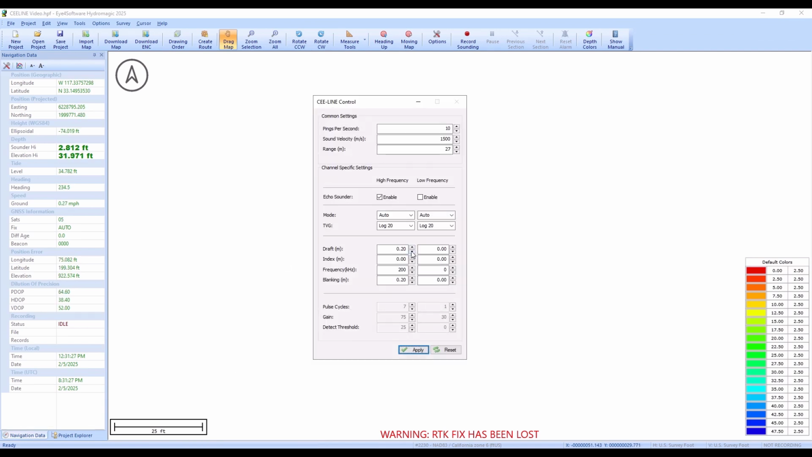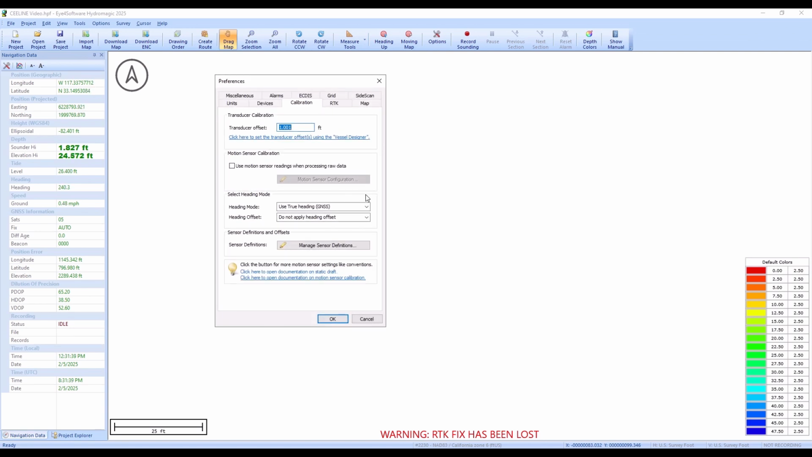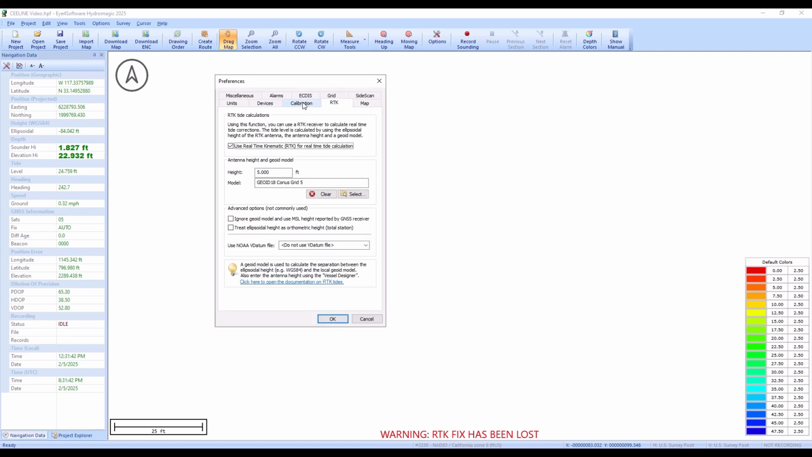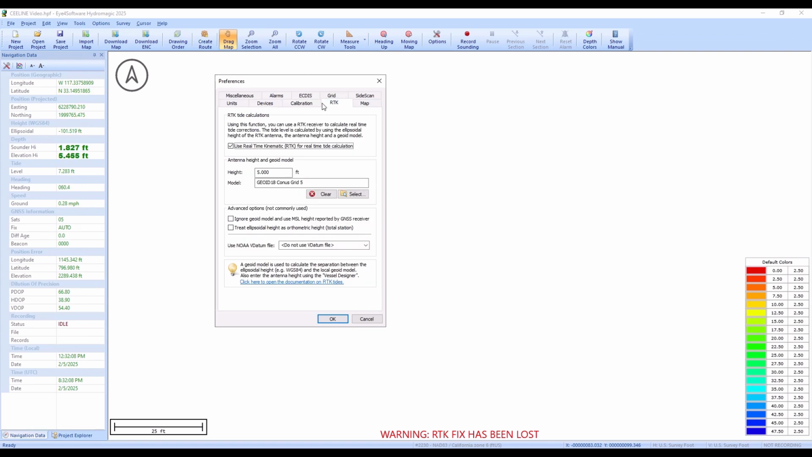So what you want to do is remove that draft from the CEE-LINE itself, and so everything is now being managed just in Hydromagic. Now you might think, well, this is a little bit of a simpler way of doing it. Everything is in one place, which is true, and in many cases it would be advantageous to do it in this manner, but it just does become a little bit tricky because this offset is sometimes hard to keep track of when you're moving projects around from PC to PC. So it's nice to have the draft in the echo sounder because it's tied up permanently within the depth record. But they're the two ways of doing it.